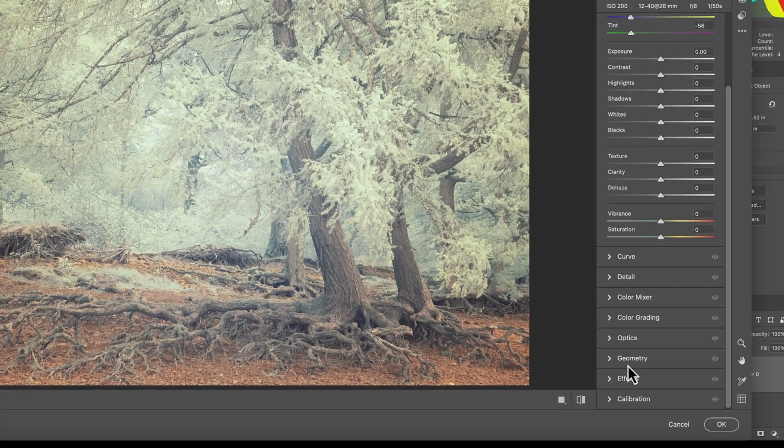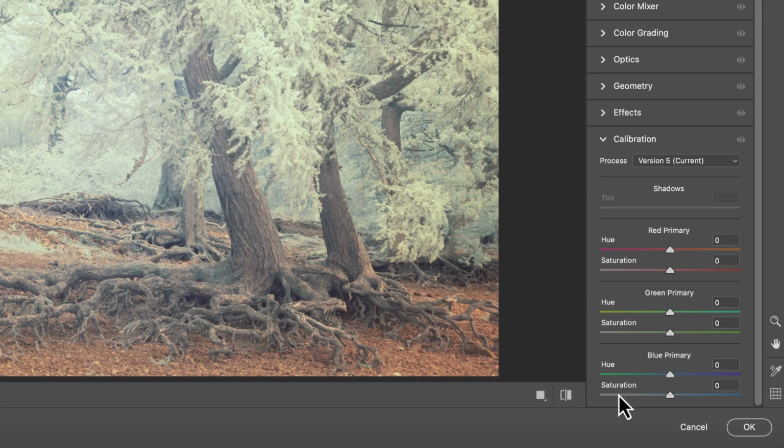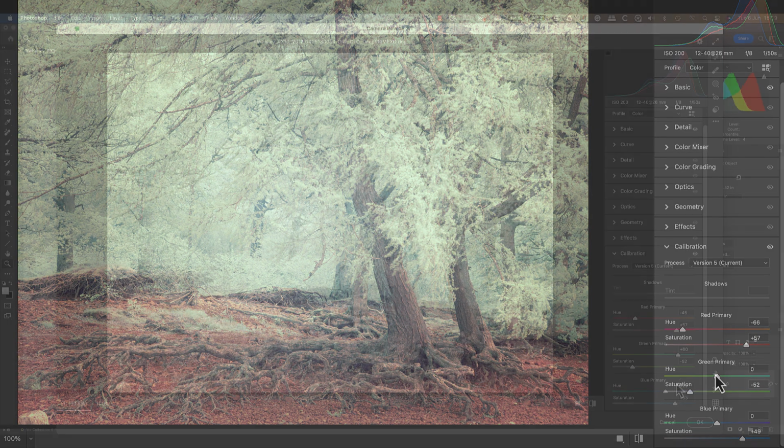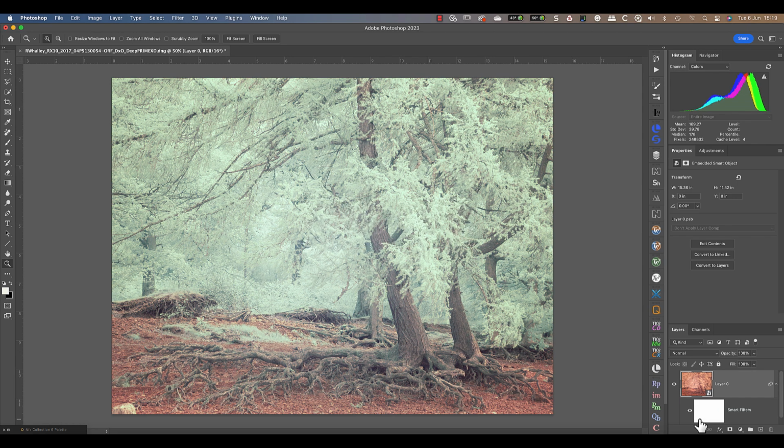I've found a good method after setting the white balance is to use the controls in the calibration tab. First set the 3 saturation sliders, which makes the colours stronger. Then use the hue sliders to adjust the colour we see. For example, the red primary hue makes the ground appear orange or purple. And if you find one of the colours too strong, like the green in this image, we can reduce the saturation. When you're happy, click the OK button to apply the settings and close the raw filter.